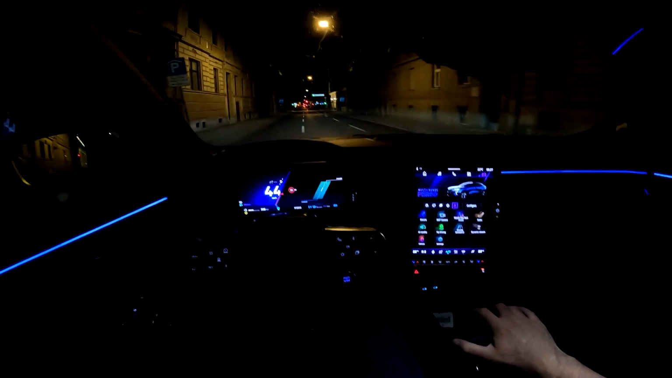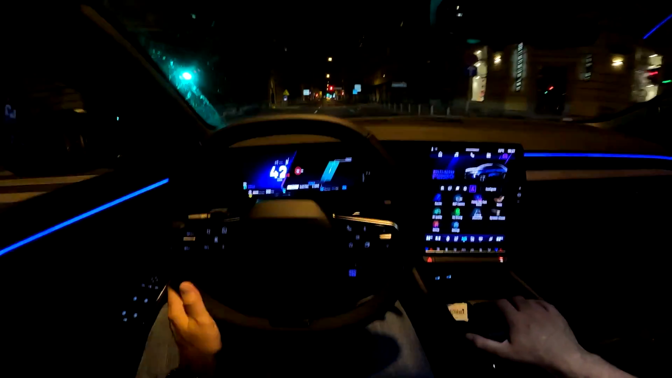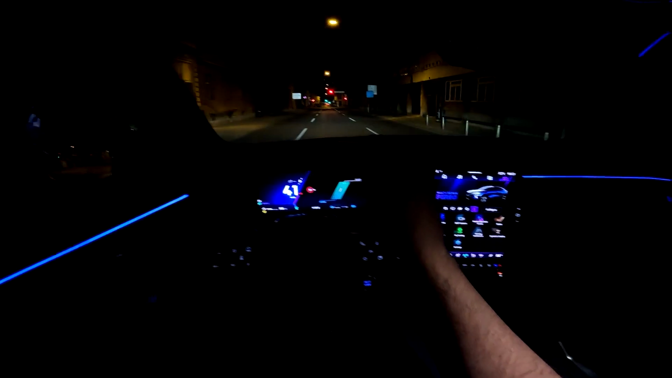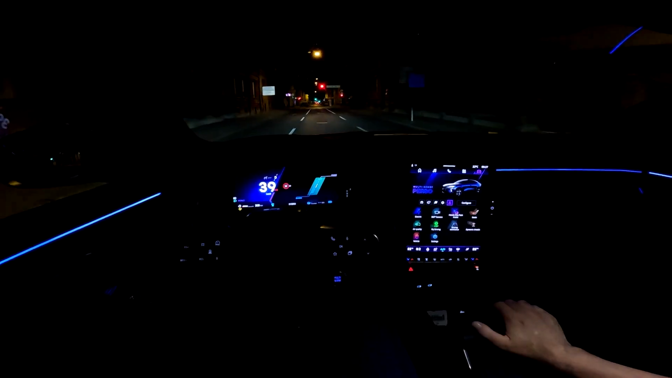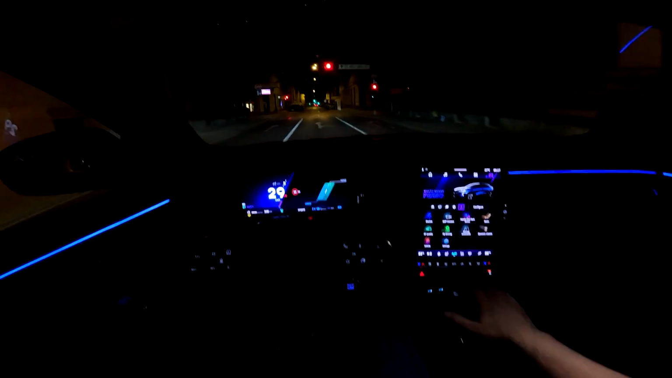And by the way, you have the button here, EV mode, so you can choose between hybrid, electric and e-save. You can also move this around and have additional storage room in here as well.